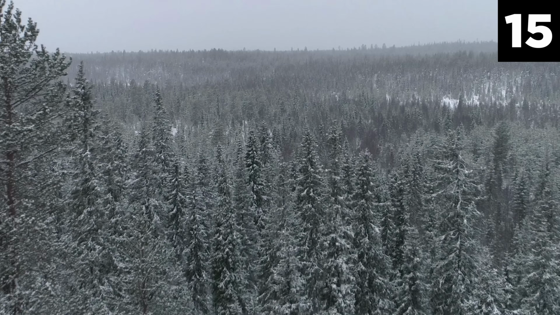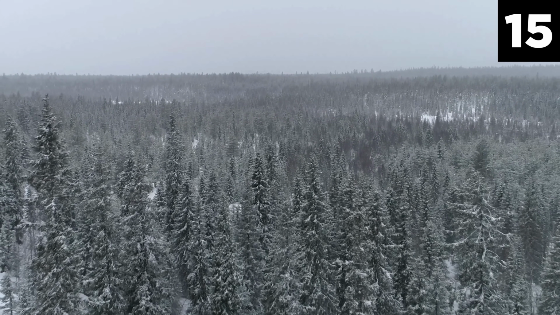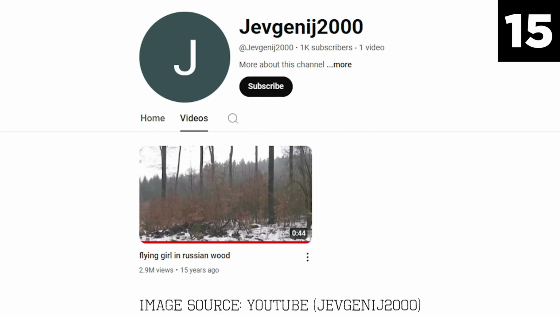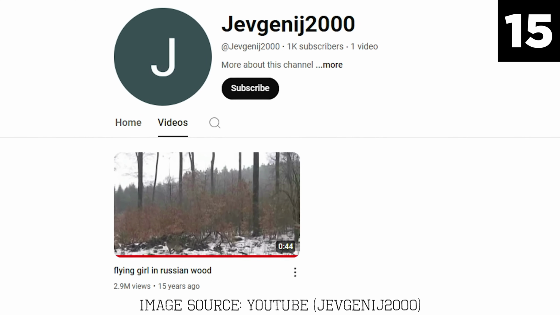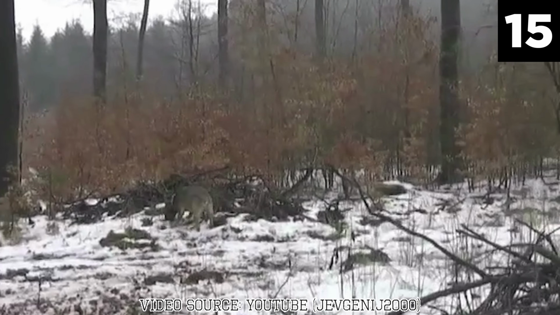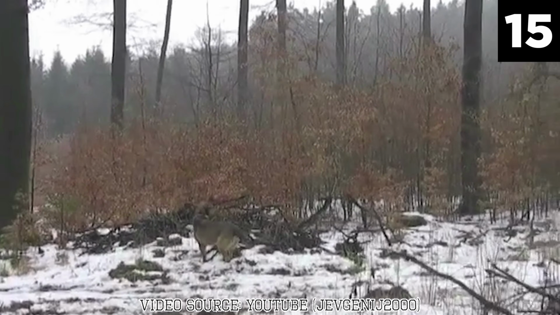Number 15. The Levitating Girl. In the depths of the Russian wilderness, an eerie phenomenon was captured on video, quickly going viral and becoming the subject of significant online debate. This enigmatic footage, titled "Flying Girl in Russian Woods," was uploaded to YouTube in 2009 and quickly became a sensation. The video, just over a minute long, depicts a scene that defies logic and invites a myriad of interpretations.